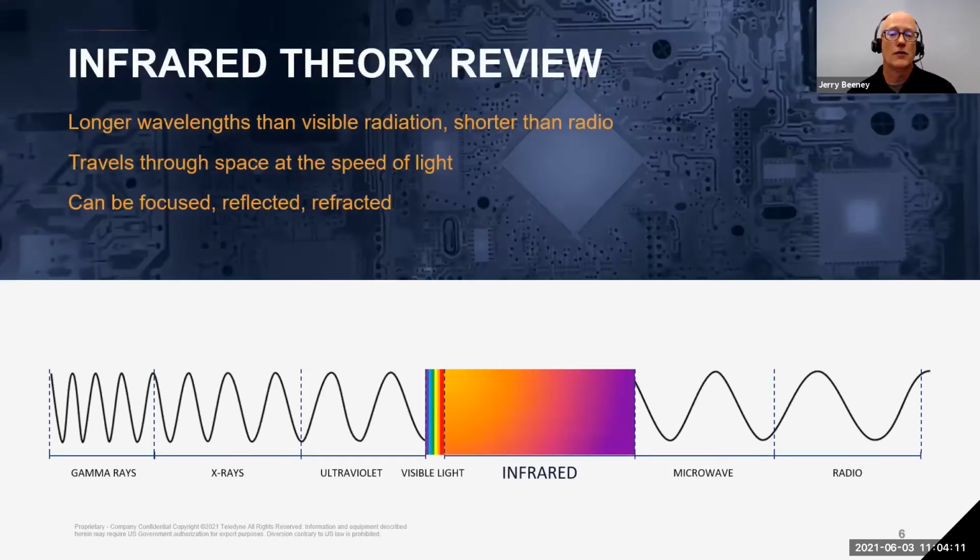Now with that little update out of the way, let's dive into the meat of the webinar and kick things off with a little infrared theory. When we talk about infrared cameras, we obviously have to level set everybody on a little bit of infrared theory.